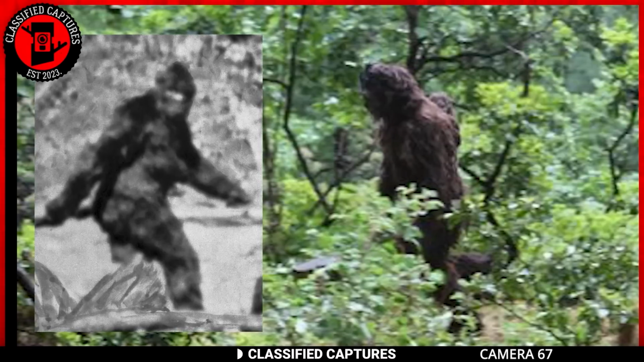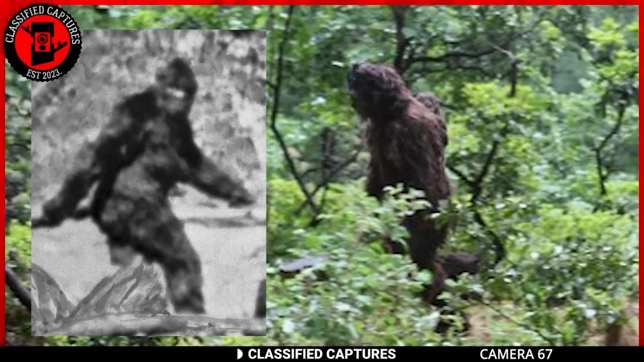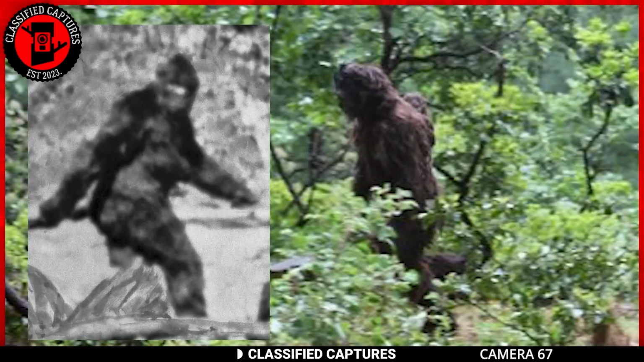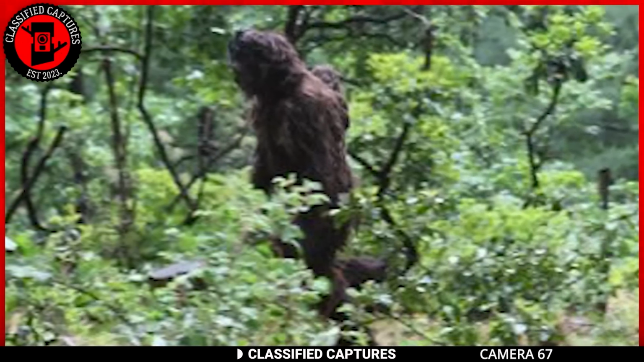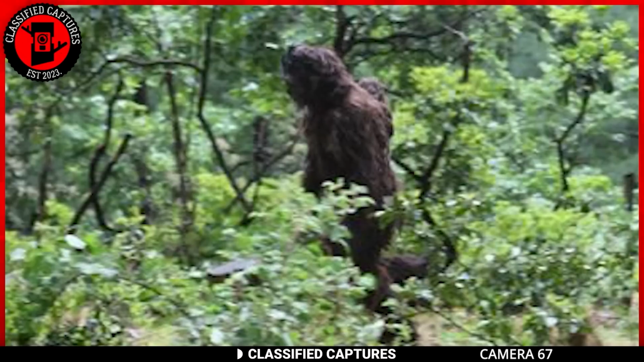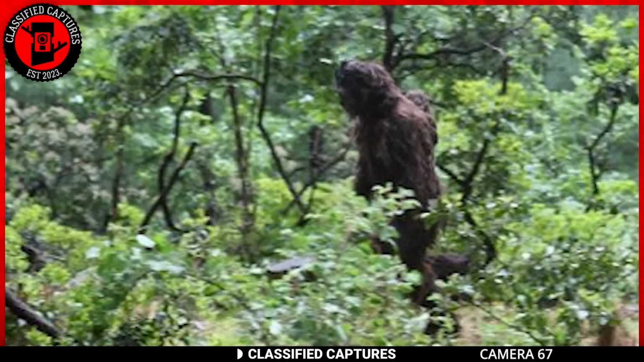Reports from eyewitnesses and researchers often describe Sasquatch foraging for berries, nuts, and other fruits in the wild. This aligns with the diet of many large primates who rely on vegetation for sustenance. The presence of berry bushes and fruit trees in areas with frequent Sasquatch sightings supports this theory. However, the reports from deer hunters add an intriguing layer to our understanding.